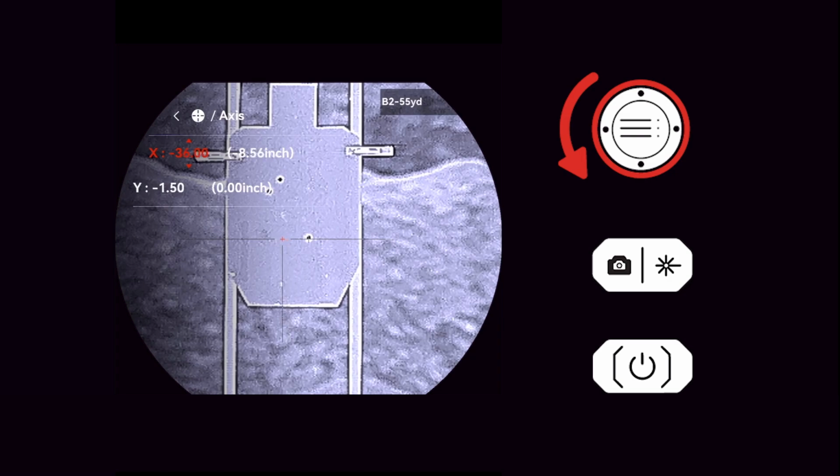Turn the dial on the top turret to precisely position the reticle over the second impact point. Once you have set the X and Y axis, it's a good idea to record the X and Y position of your optic. This can be useful if you ever need to reset your optic, allowing you to return it to zero without having to repeat the entire zeroing process.